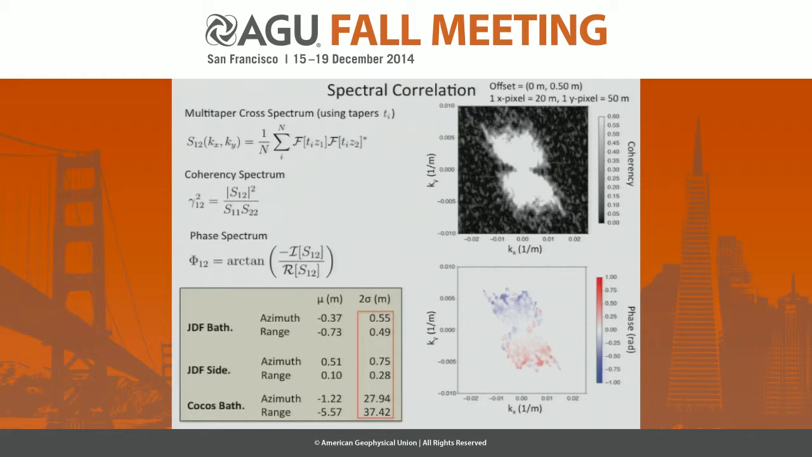All we need to do in order to measure the offset is to fit a plane through this ramp, and we have obtained our measurement therein. Once again, we perform the same type of residual analysis, and the mean and 2 sigma values are shown in this table.